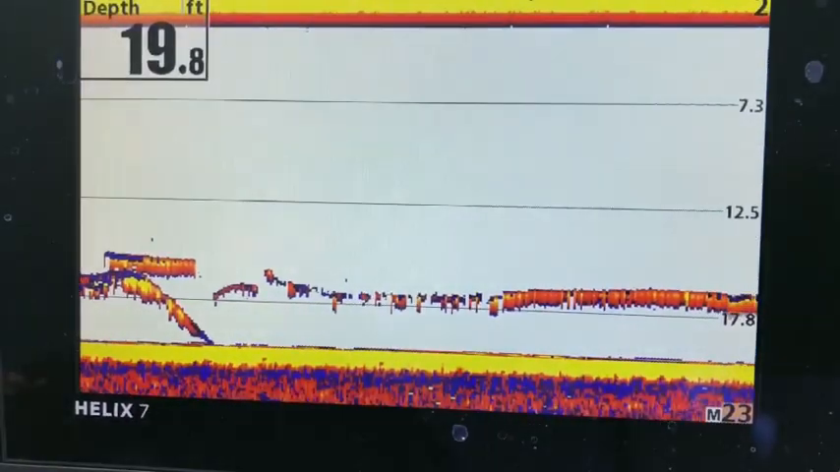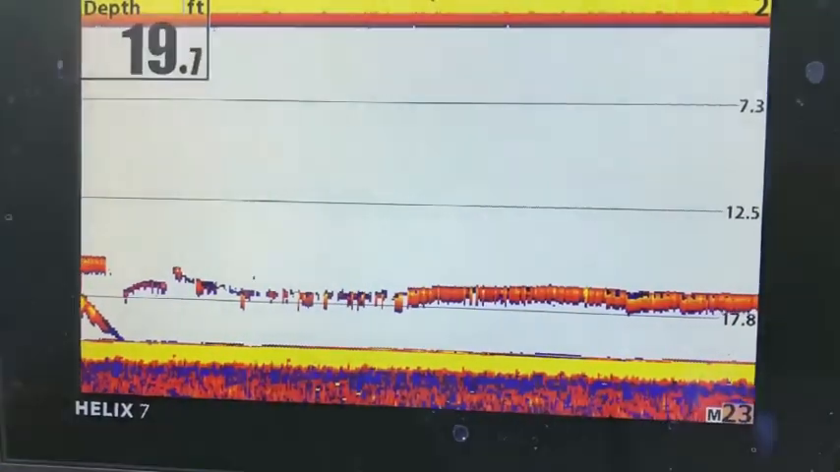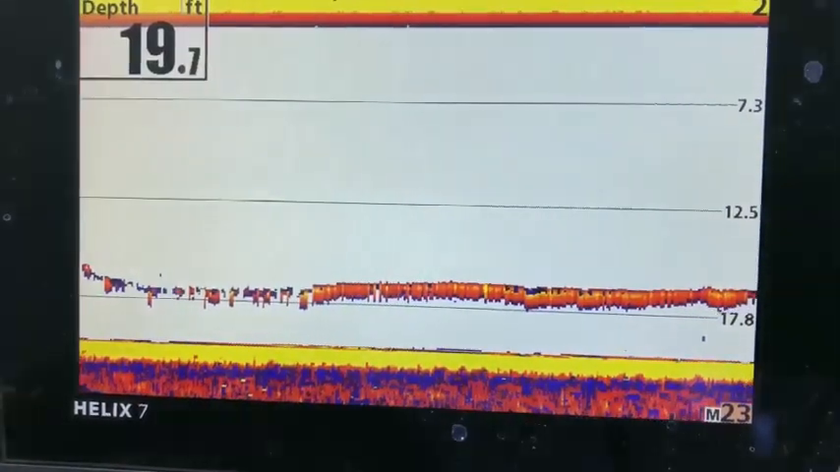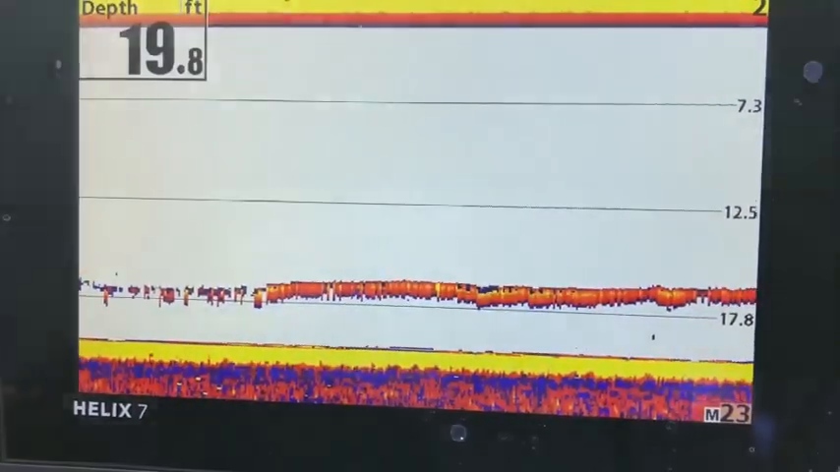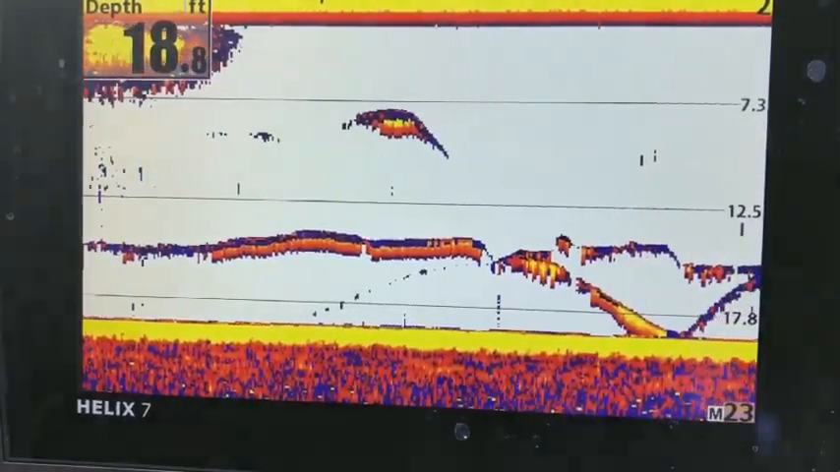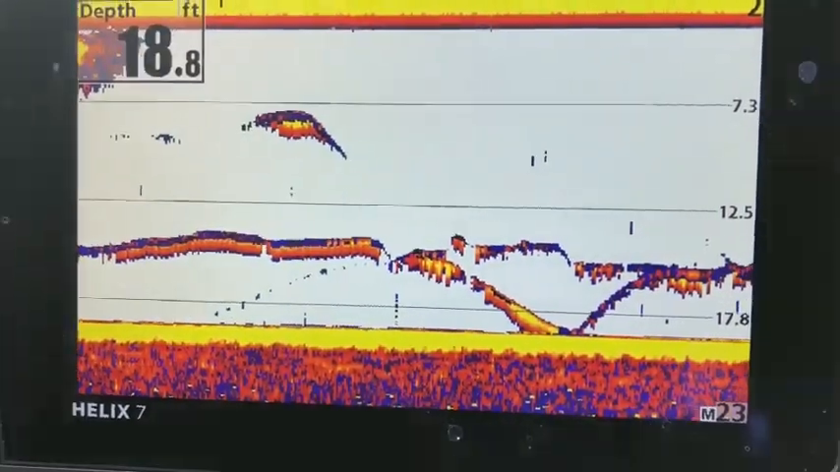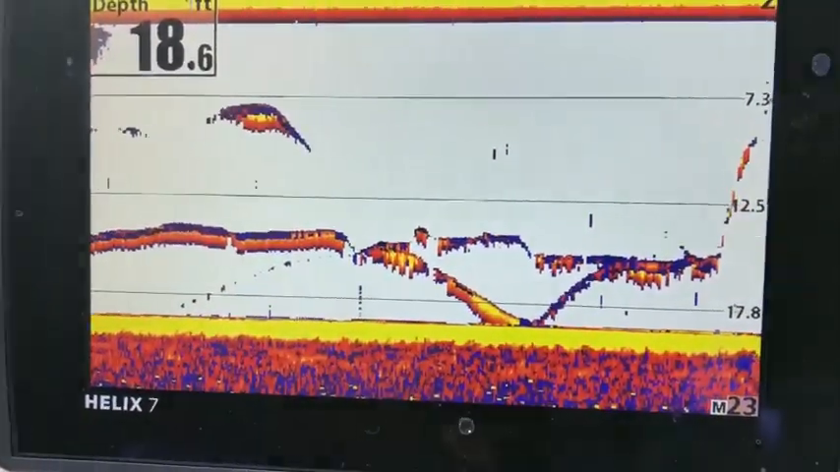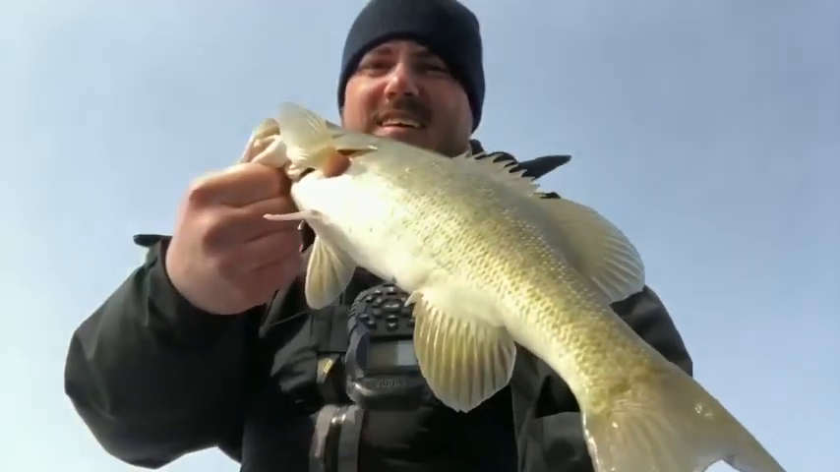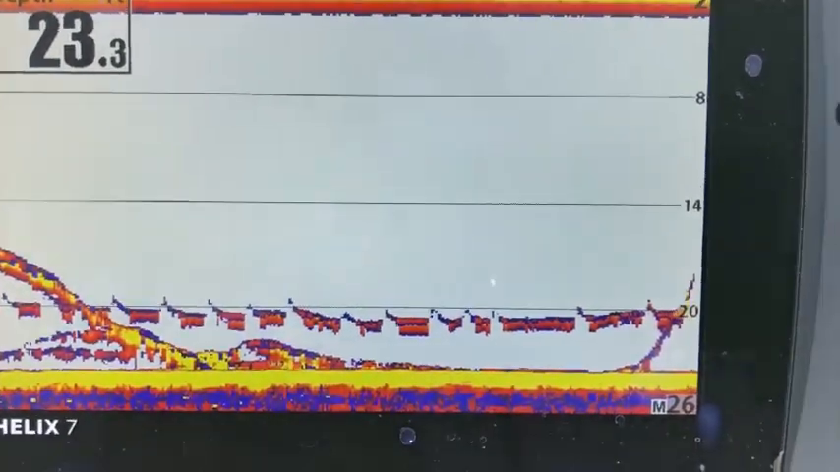The bite has just been funny. I'm not sure why, whether it's the weird weather that we've had or what it is, but they've really not committed to it like they should. Here comes another one. That one looks like it's coming up pretty good. Oh, got him. Got him. There we go. Got him.